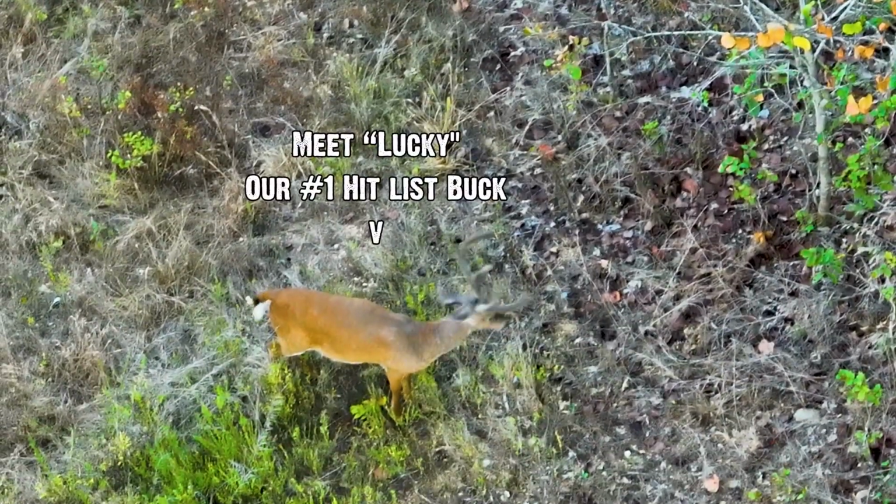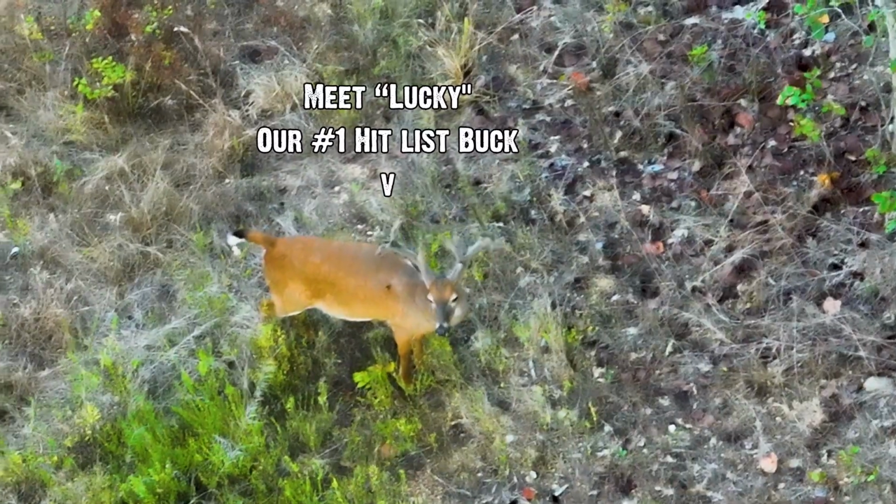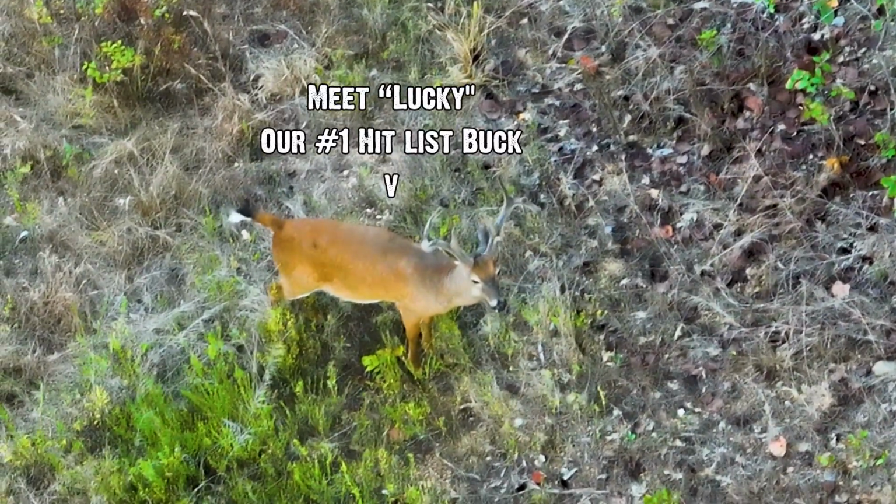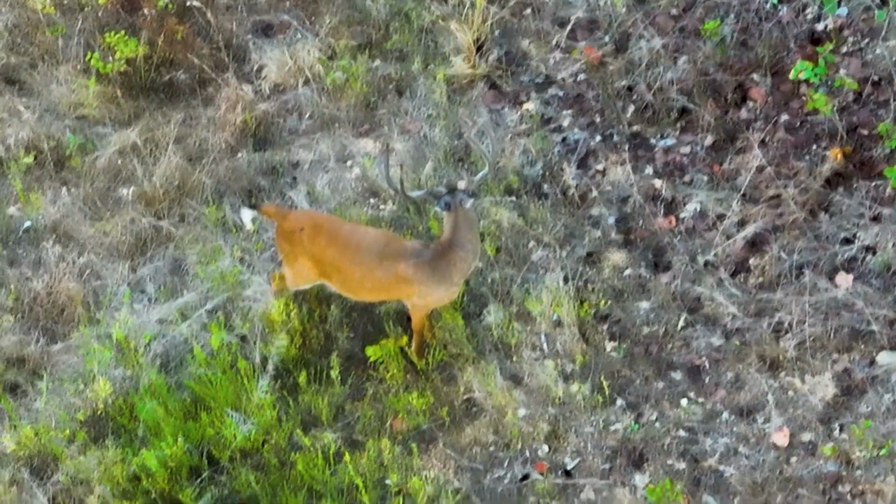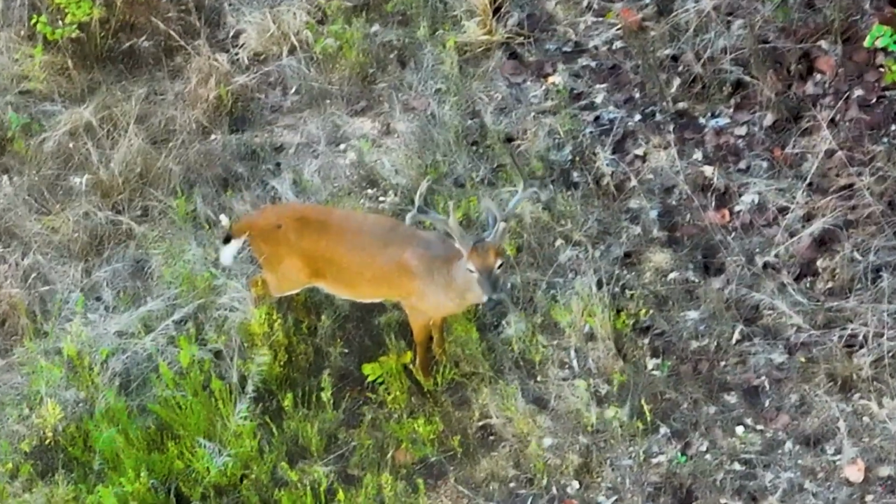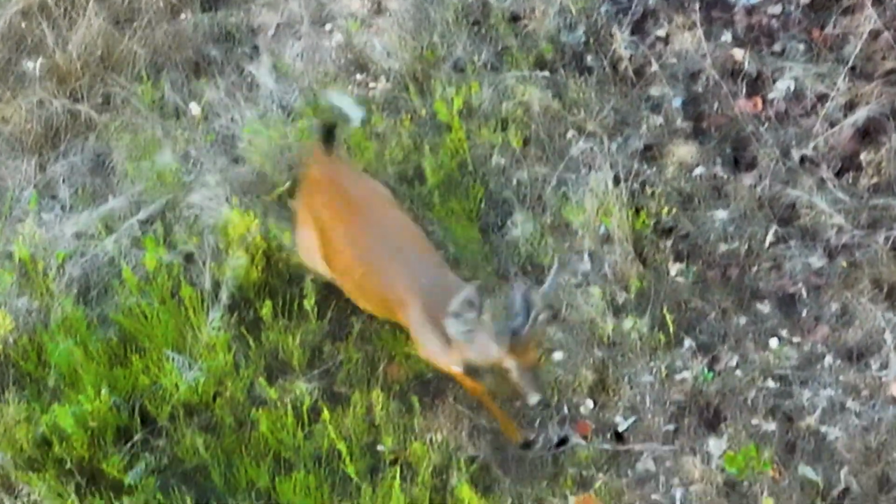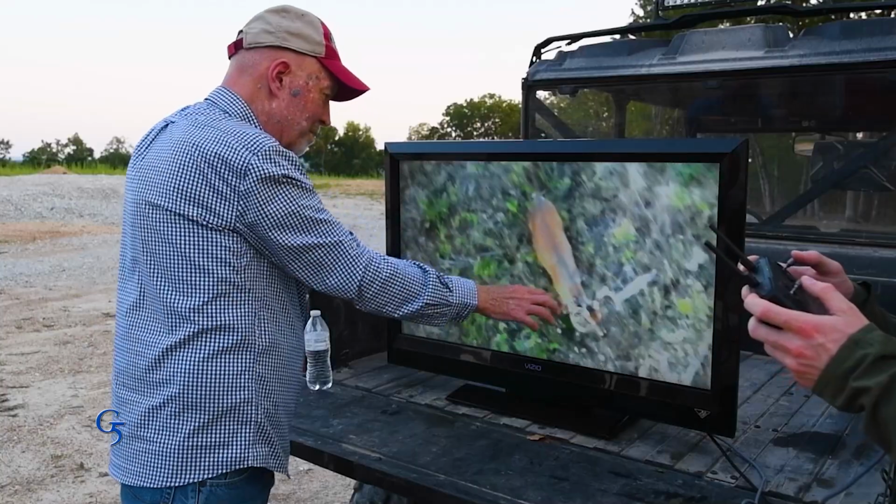There's an old buck we've been tracking quite some time. Look at that horsefly bothering him right there. He's chasing around. That's a very old buck. We've been chasing him a long time. Very mature buck. Oh yeah, get that thing off there. He did not like that fly on there, boys and girls. Fat, look at that. Look at those shoulders on that deer.